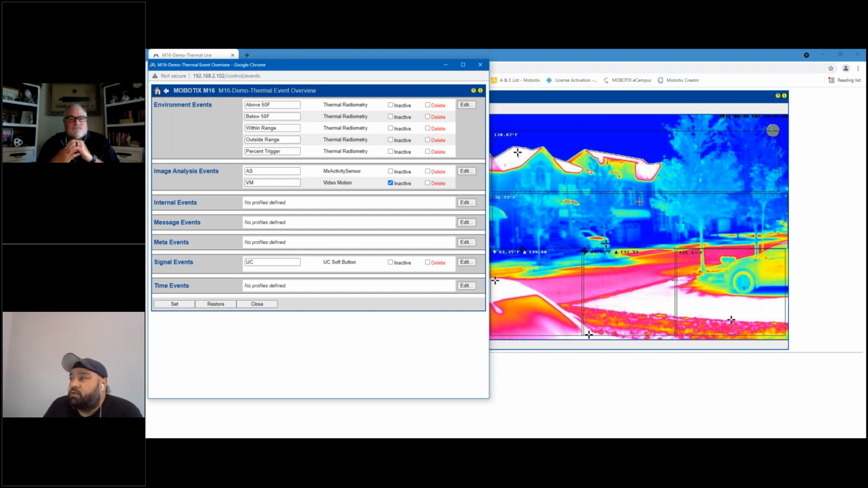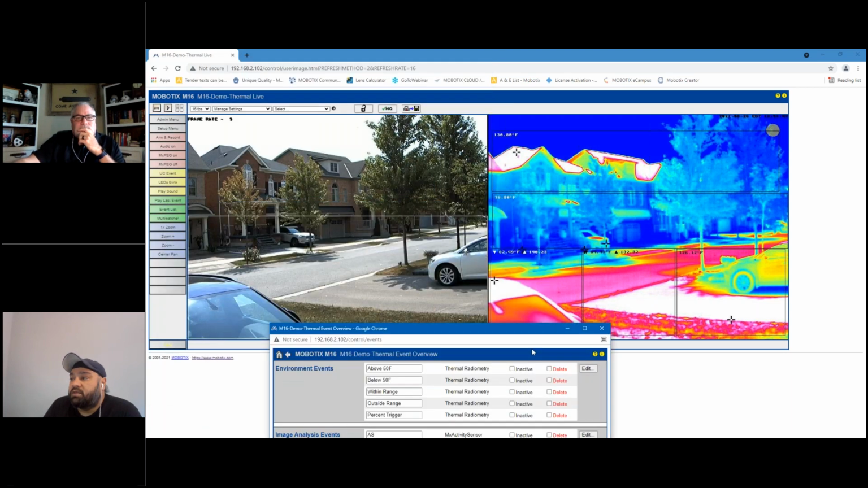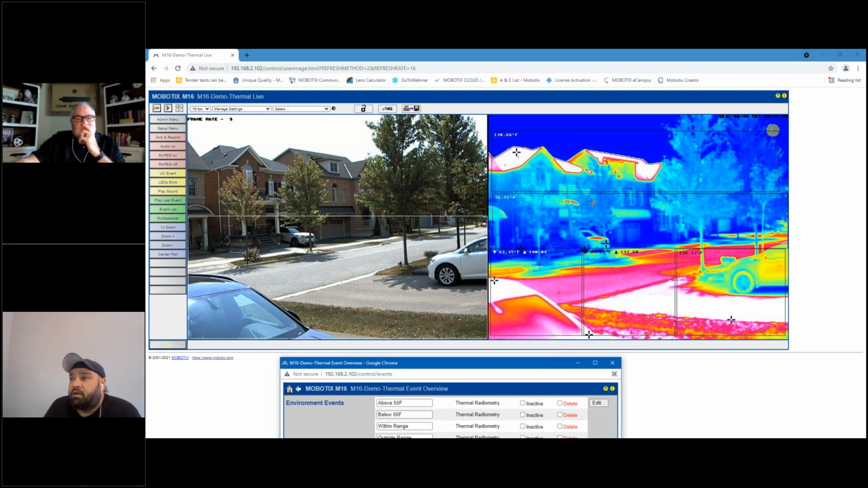What you're seeing over here on this screen is the thermal sensor with the TR, or thermal radiometry. And I actually have 5 zones, or 5 regions of interest, that I've set up. Based on the criteria for each one, it's detecting temperature above a certain value, below a certain value.